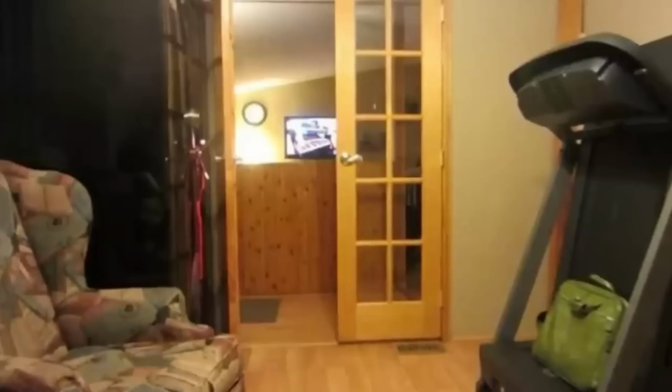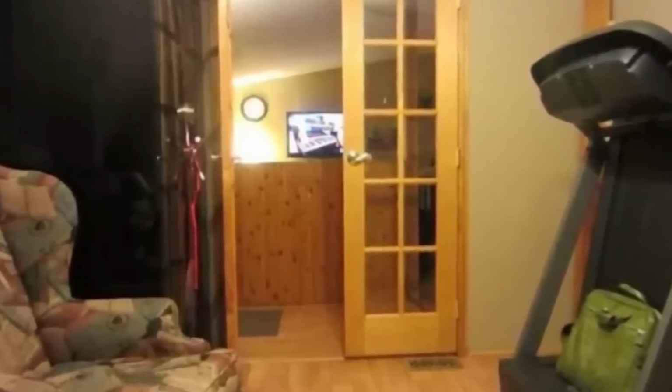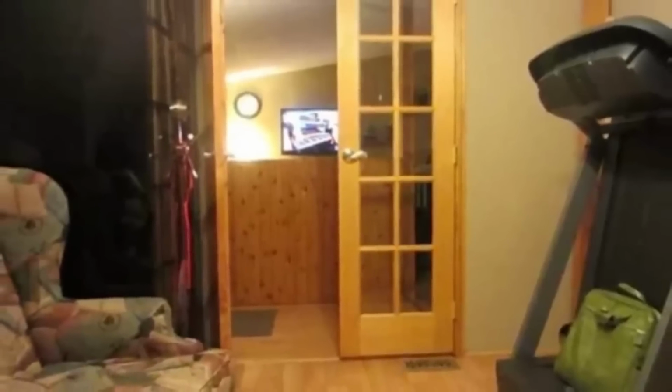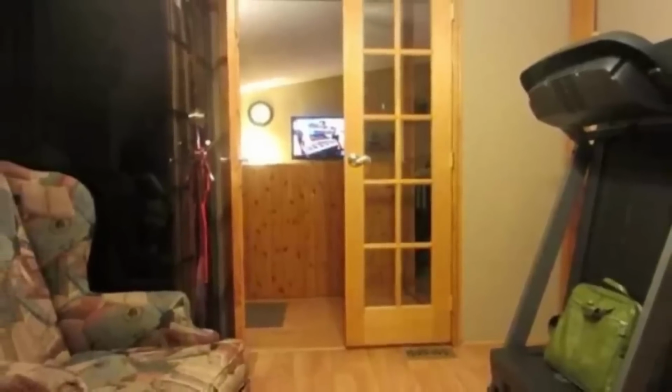A woman shared a picture of her new room setup on her Facebook account, excited to show it to her friends. However, the comments she received weren't about her room. They were about something else. At first glance, the picture seems normal. A sofa placed in front of a treadmill, a cozy arrangement.